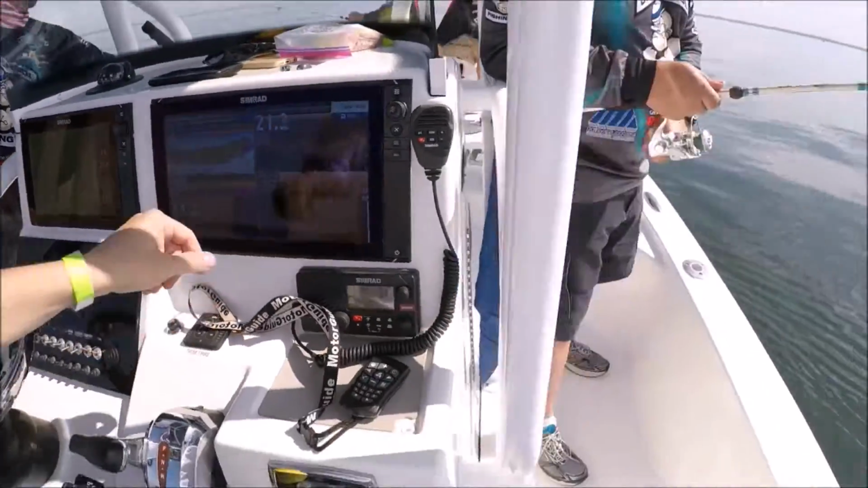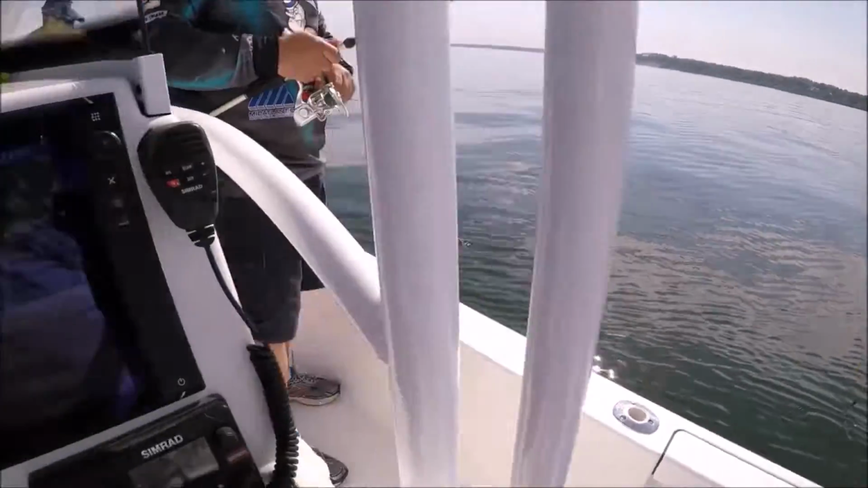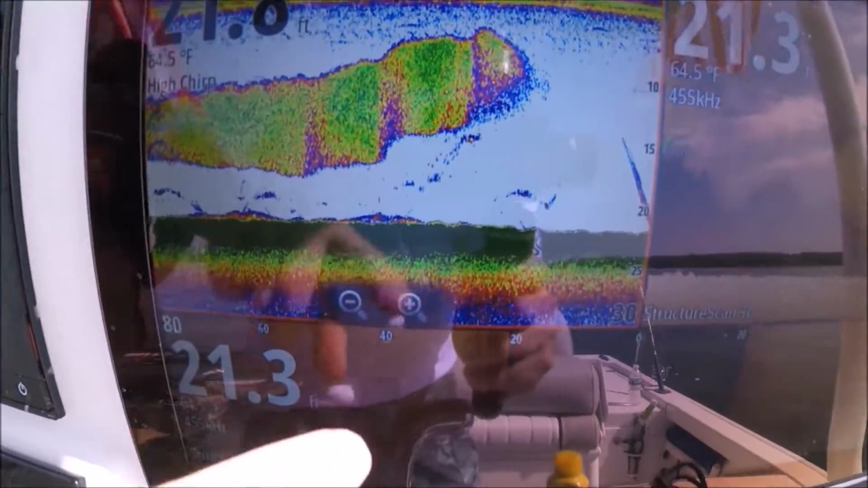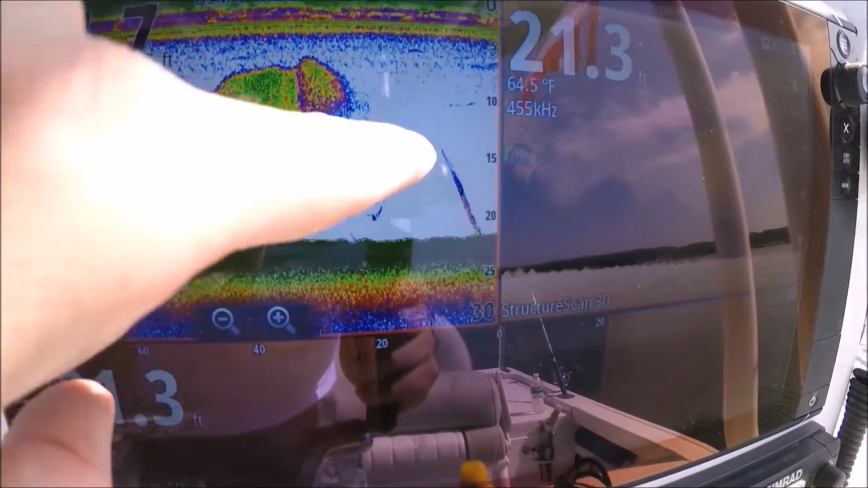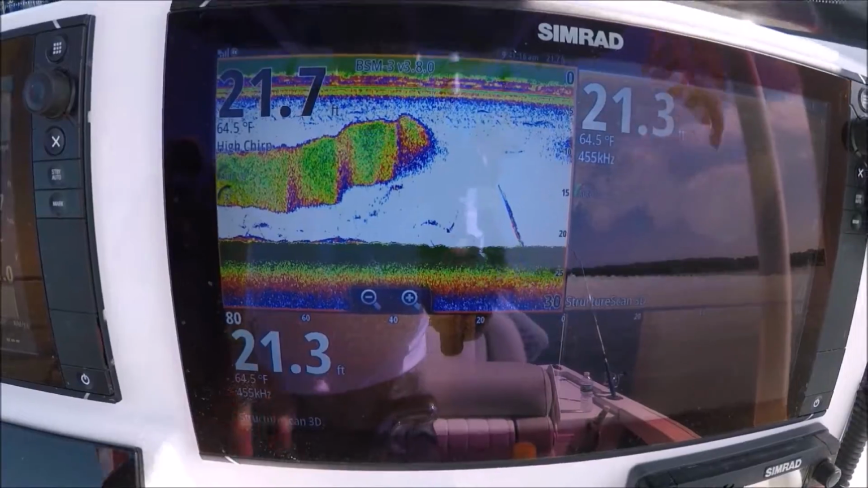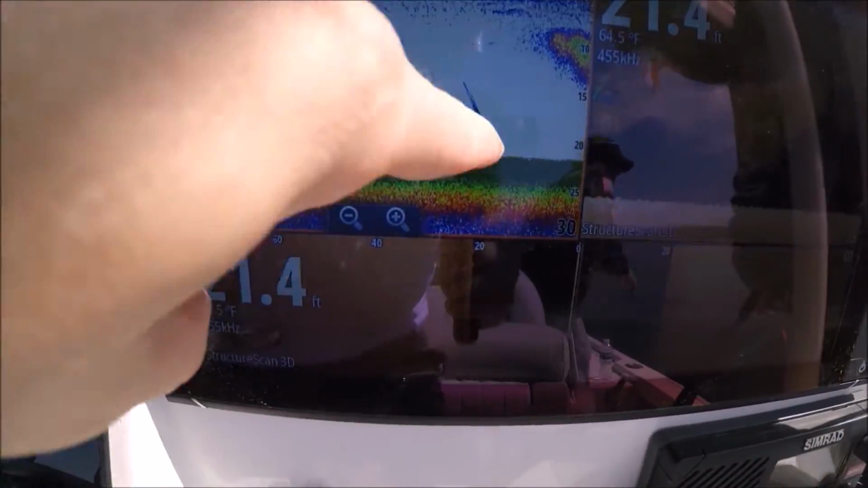Look at that. Oh, he was a good one too. He just went. Yep. He was a good one. I saw him. Oh, he just lost that fluke, and here he is going right down to the bottom. That Simrad is a maniac. Look at this display, Dre. Check this out. That's that fluke going back down to the bottom.